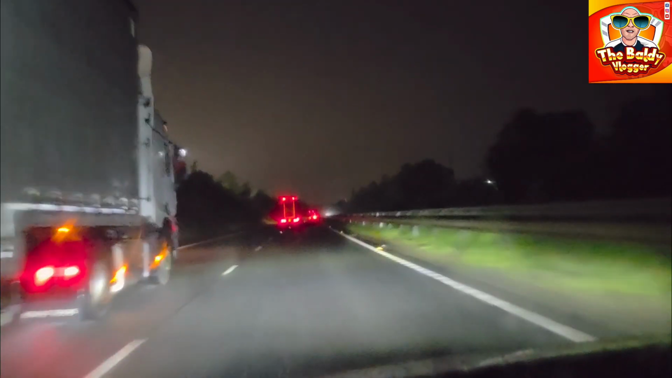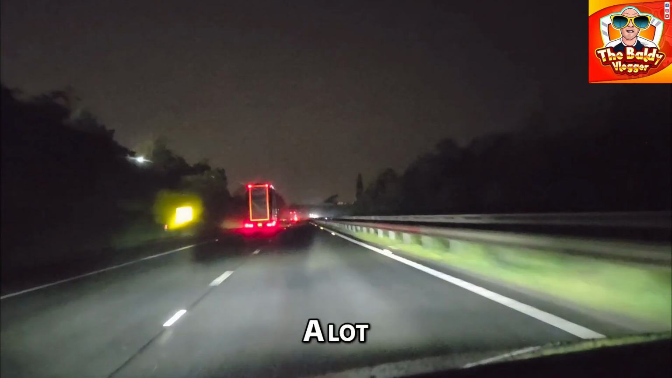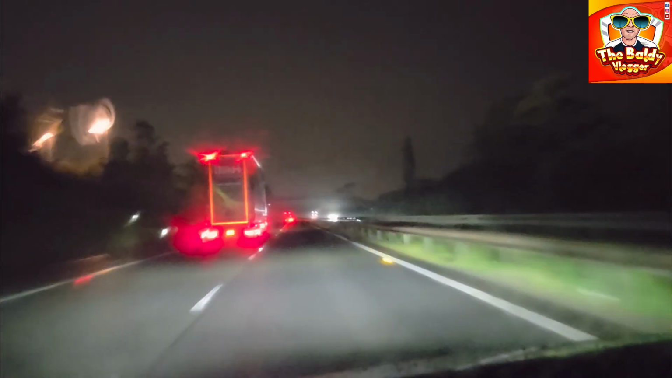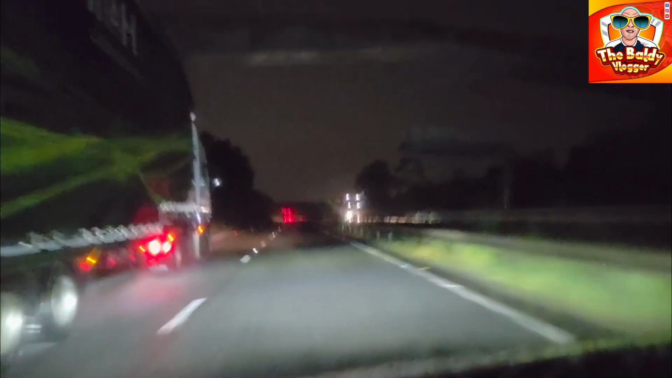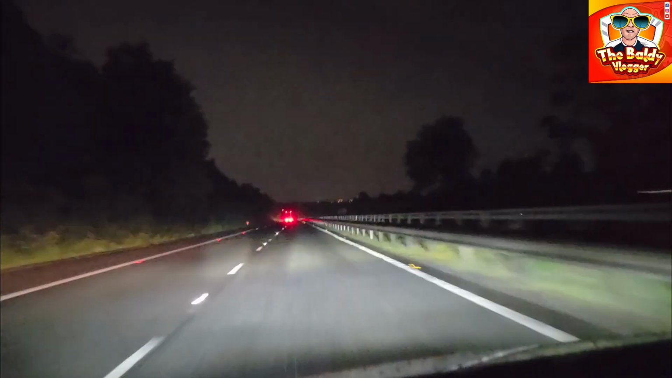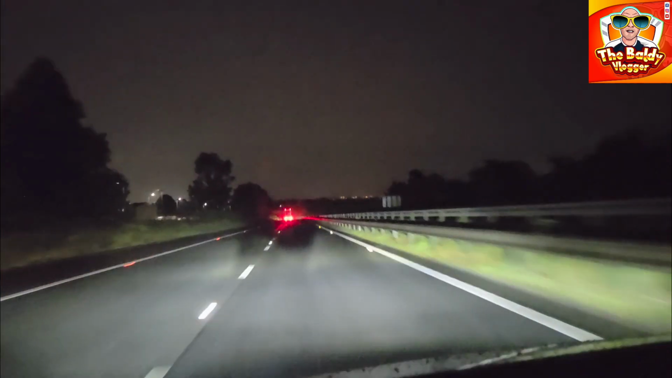Well, so do I, but it gives you a helping hand. A lot of lorries. M&H Logistics. M2. I think this one is as well. Oh, let's slow down a little bit.